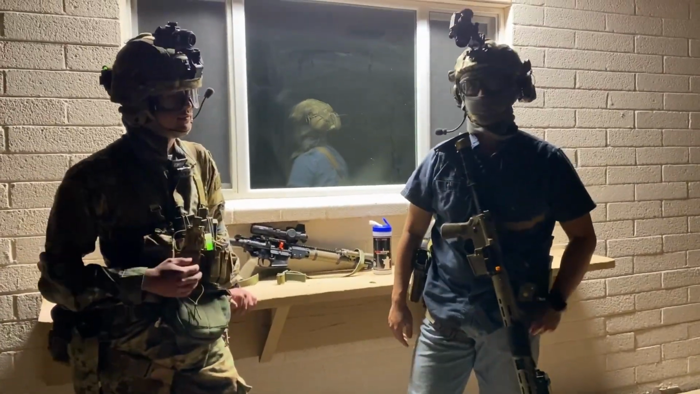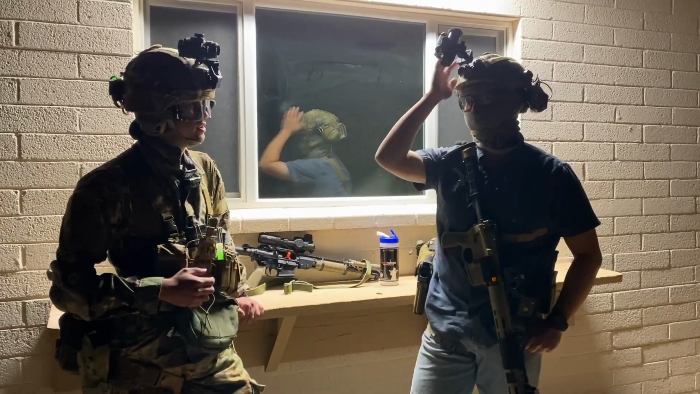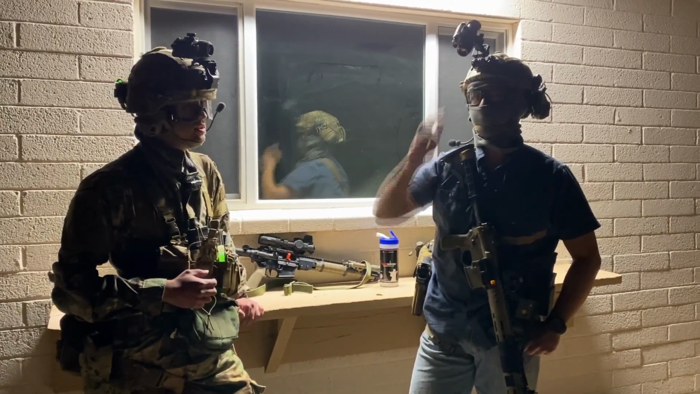Got the ACSS. Unfortunately, this TLR1HL never played a singular role in any of the stages, for better or worse. And what sort of night vision device are you rocking for the competition? Currently running a PVS-14 from Red Rock Tactical.